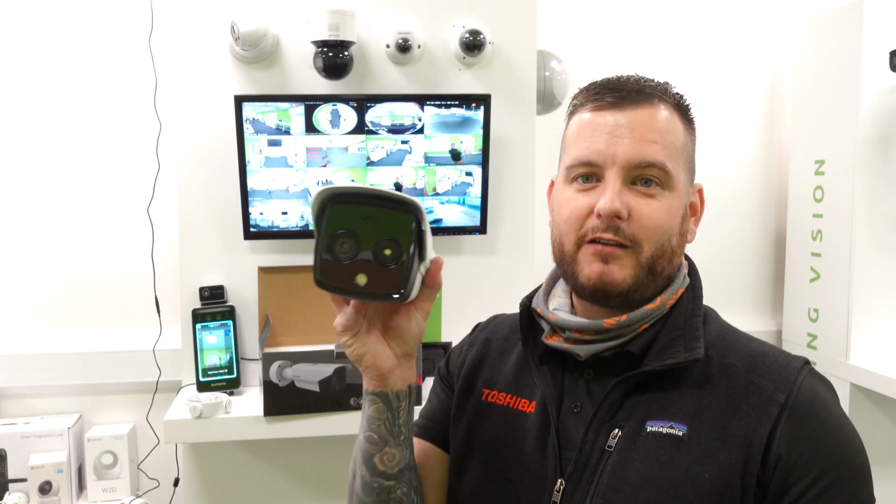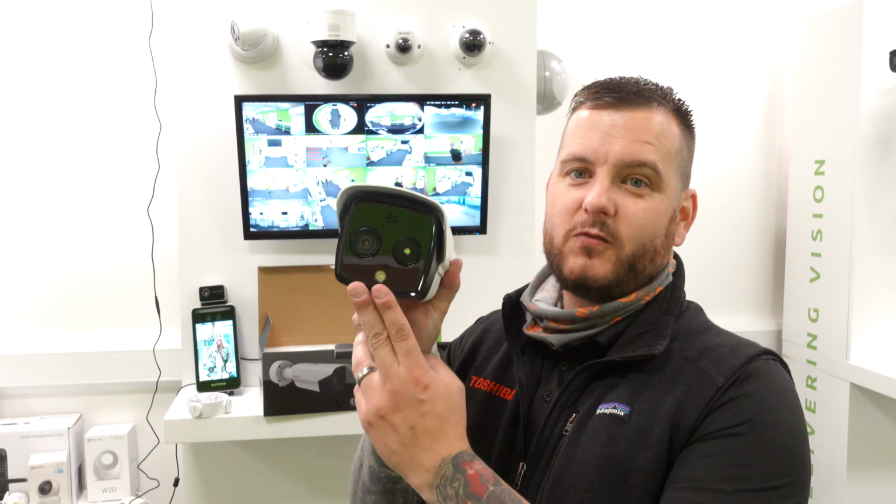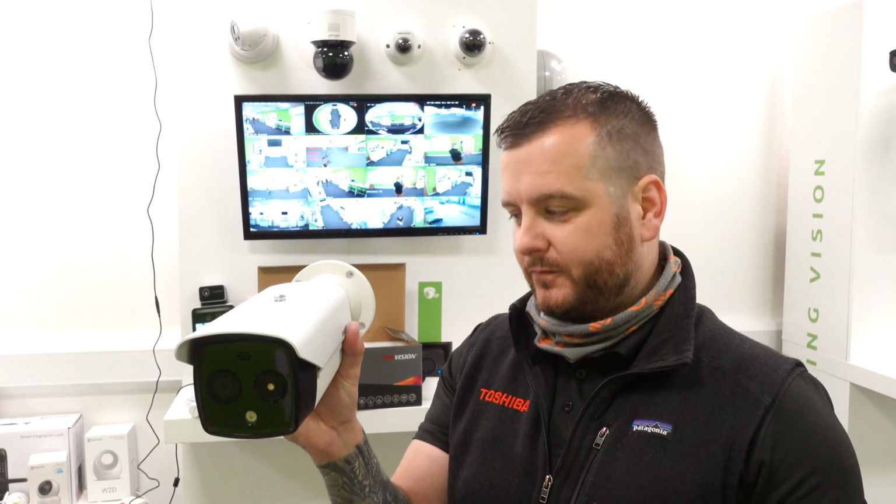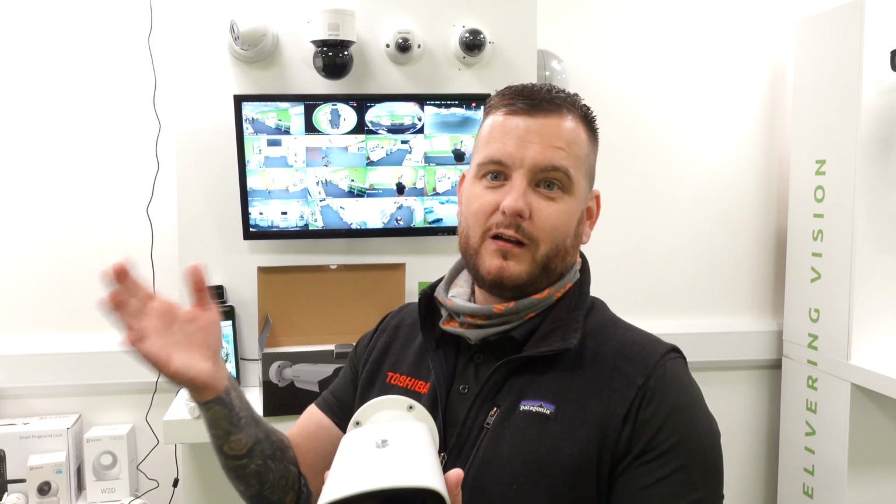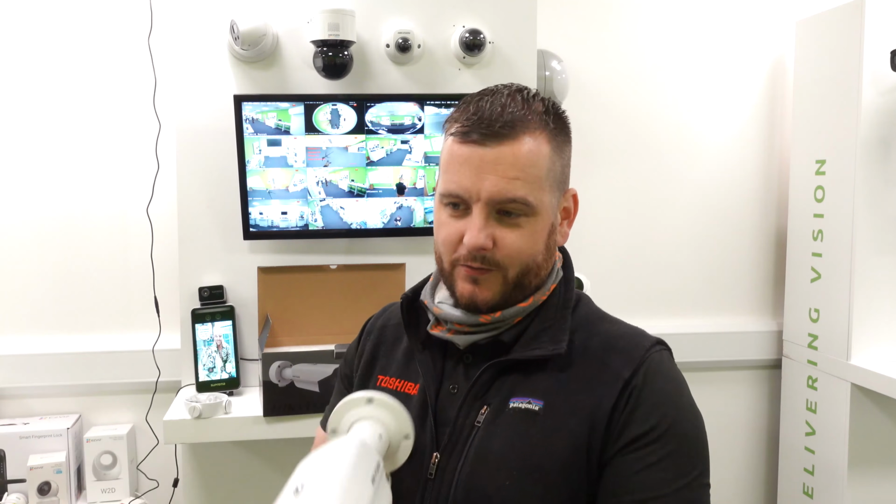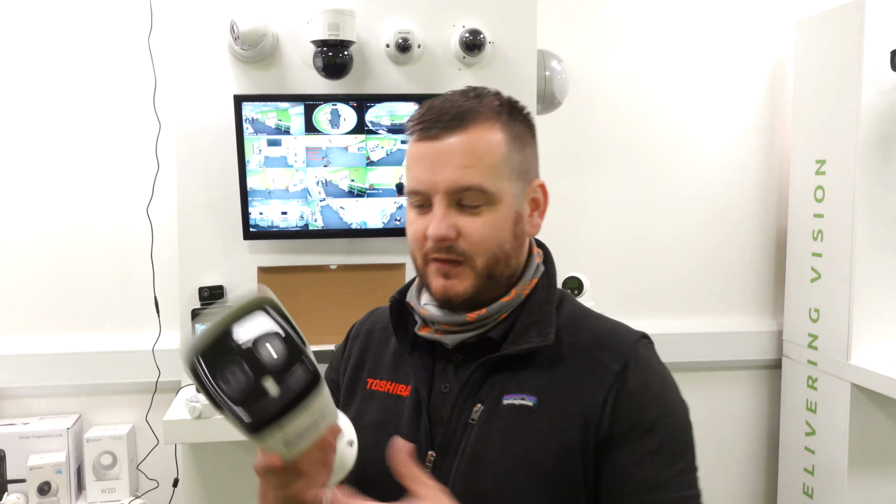So if you set up an area and an object is detected, a vehicle or a car, this can now flash and announce a custom audio message or a fixed audio message, which then obviously adds to the active deterrent element of this. Being a thermal camera, the VCA analytics are going to be very stable compared to a standard CCTV analytic because, well, we all know that the thermal image has a lot less detail in it. So when an object comes in that gives off that infrared heat, the camera is able to decipher that accurately and then generate the alarm.